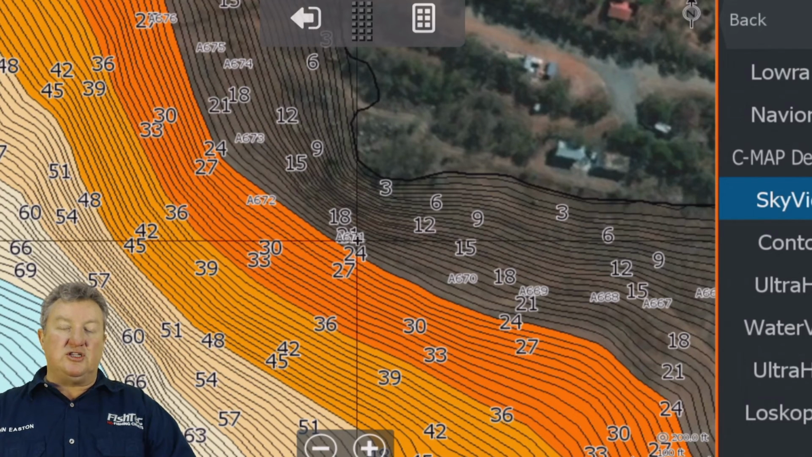But long before that comes out, I don't know if any of you have seen the quality of the new transducer, the active imaging transducer. The resolution of that side scan is so phenomenal. Resolution and size of screen is going to come into play.